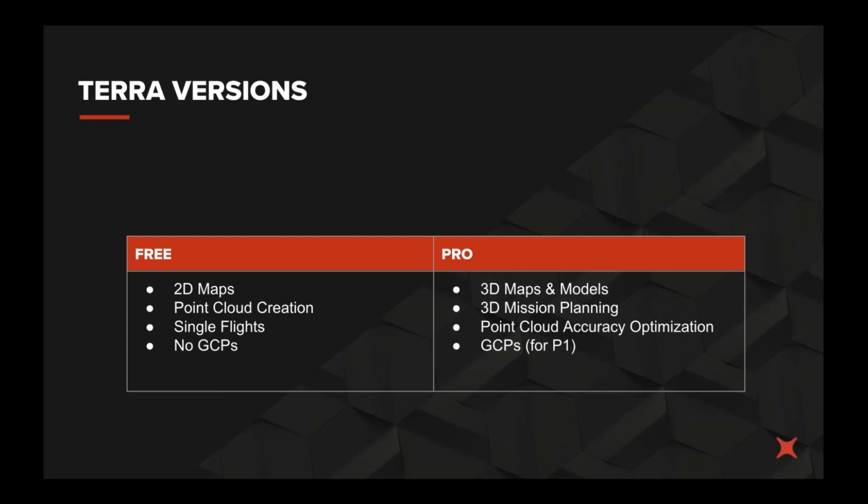So as the guy said, Terra is what we call a pre-processing software. So it only gets you as far as georeferencing your point cloud and then exporting it, most often in LAS format. And if you then want to do any post-processing, you'd need a different software. We're not going to discuss that in this presentation, but feel free to ask us in the questions or reach out to the team after this event.